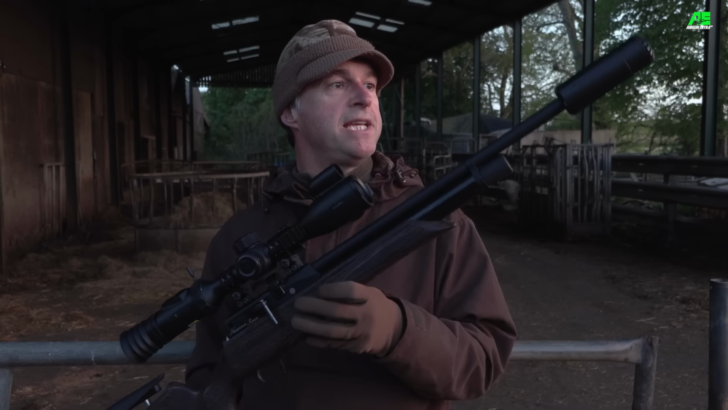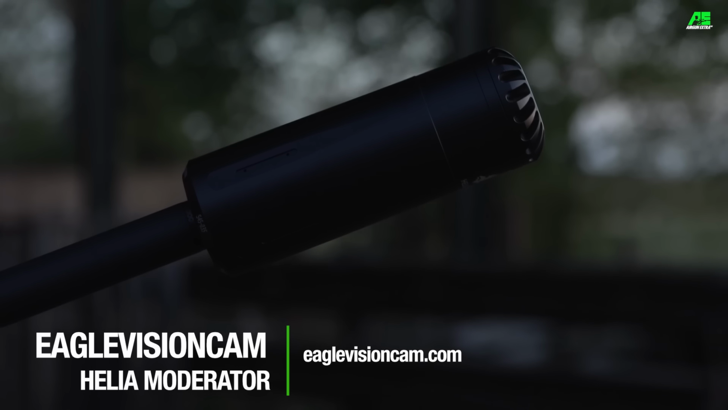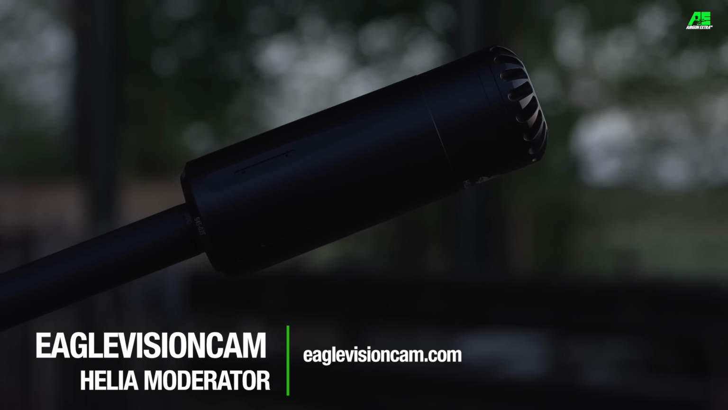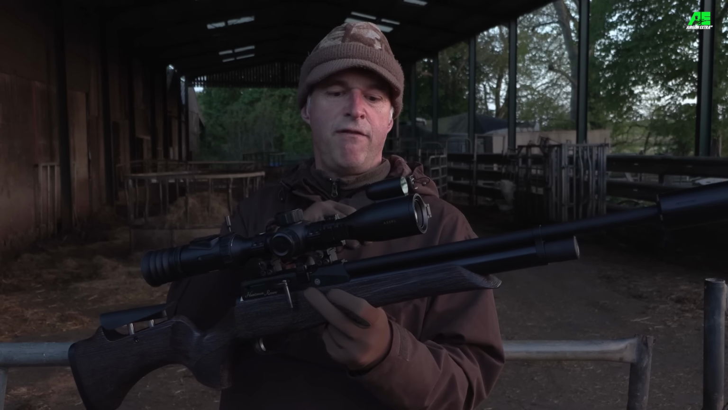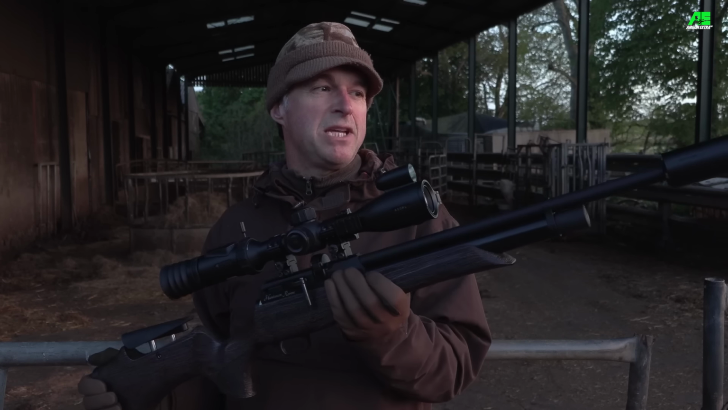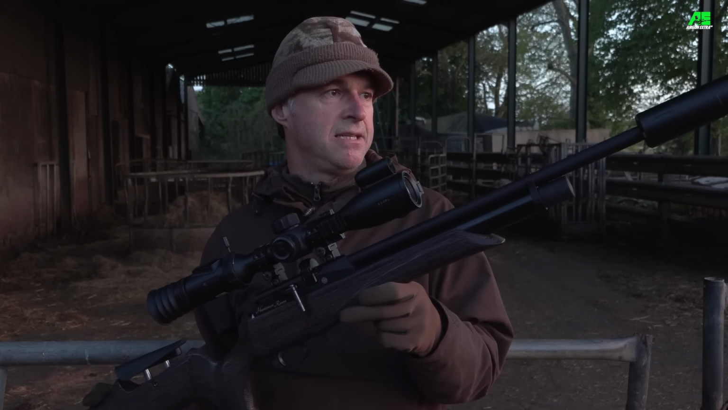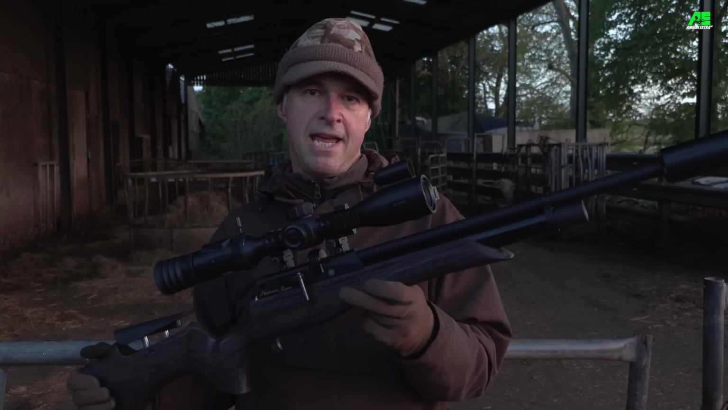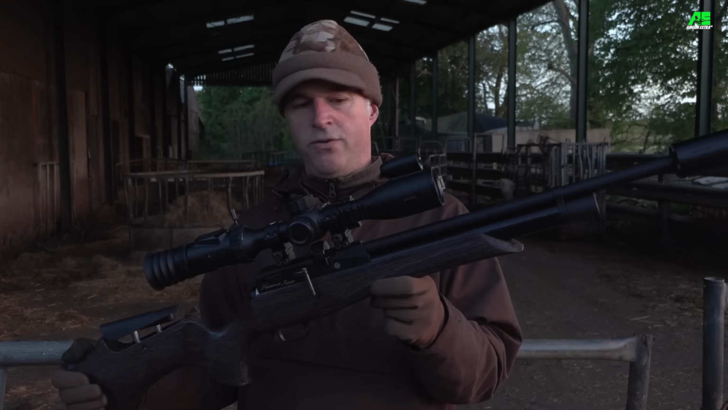Other significant piece of kit is I've got the Eagle Vision Cam Helia moderator on here. It's a brilliant caliber specific moderator that you've got different inserts that you can swap out to make it specific to the caliber gun that you're using, which just makes it more efficient. It might sound a little bit louder than it really is because we're going to be shooting inside a shed tonight, but goodness me, it really does a great job of stifling the muzzle report on this setup.